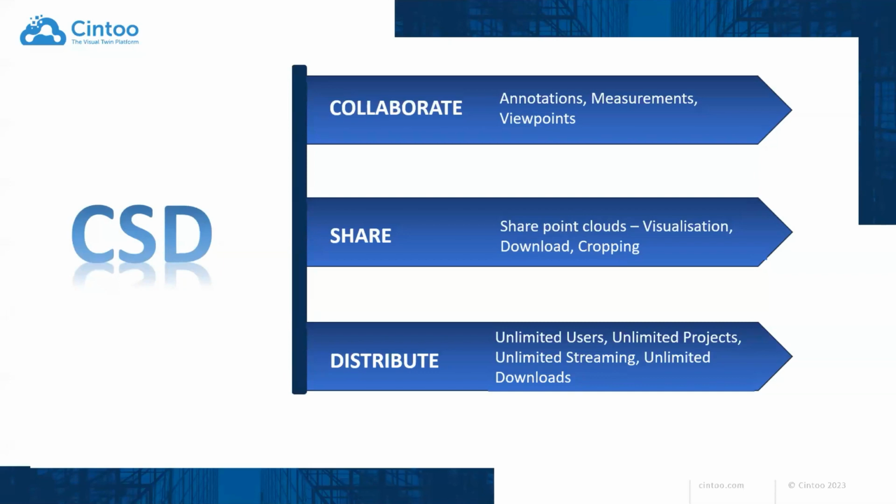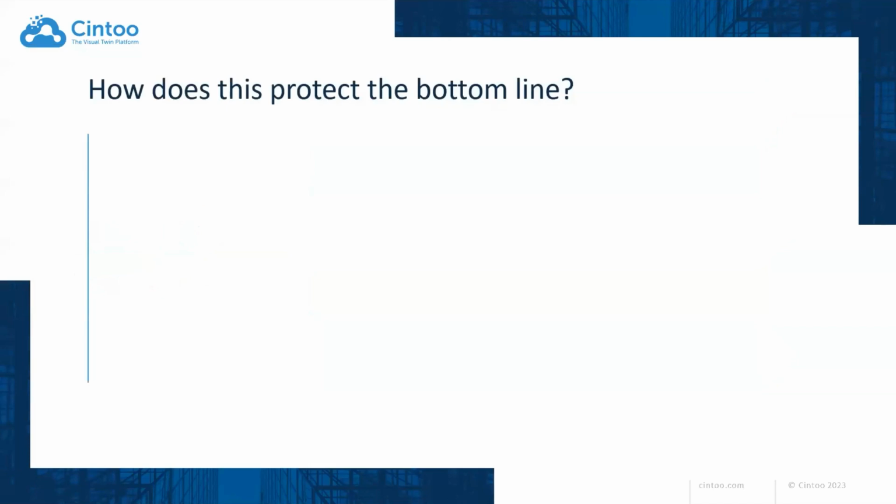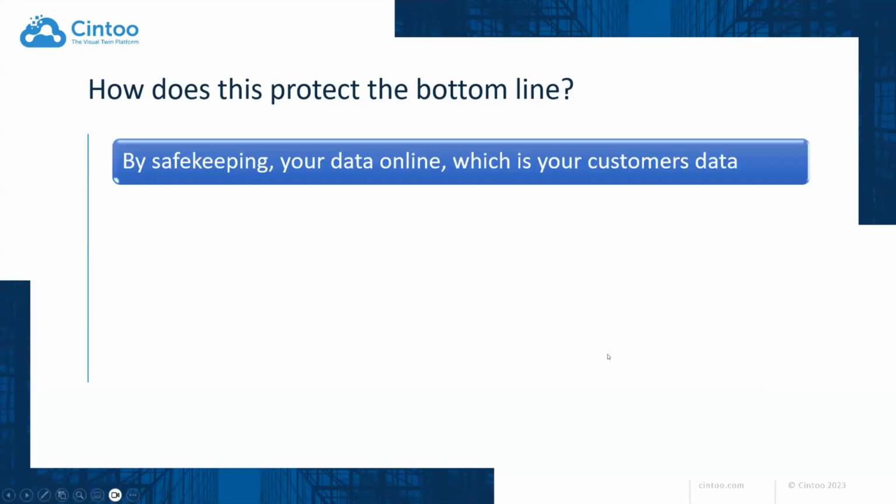And I will take you through each of these individual 3 points in more of a how-to workflow. More importantly, I think we should be able to answer the question, so how does this protect the bottom line, really? And I divided this into a few key points. Firstly, you're effectively safekeeping your data online, instead of storing it on a hard drive, which people can lose, which can get corrupted. The moment you accept the job, that data becomes your customer's data because they're paying for it.